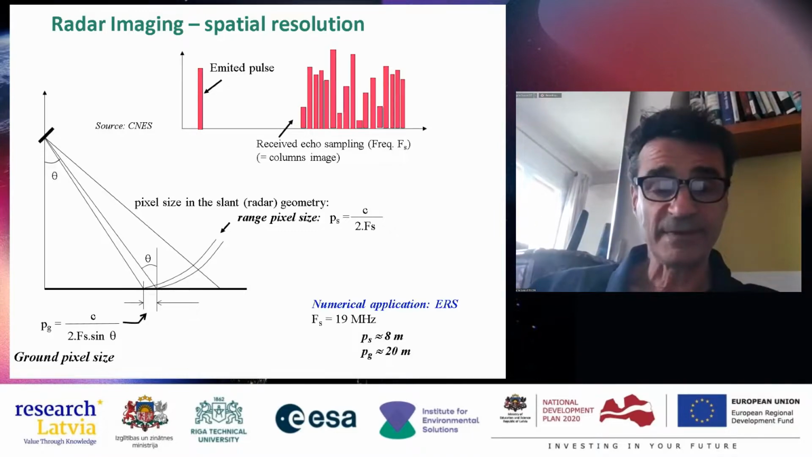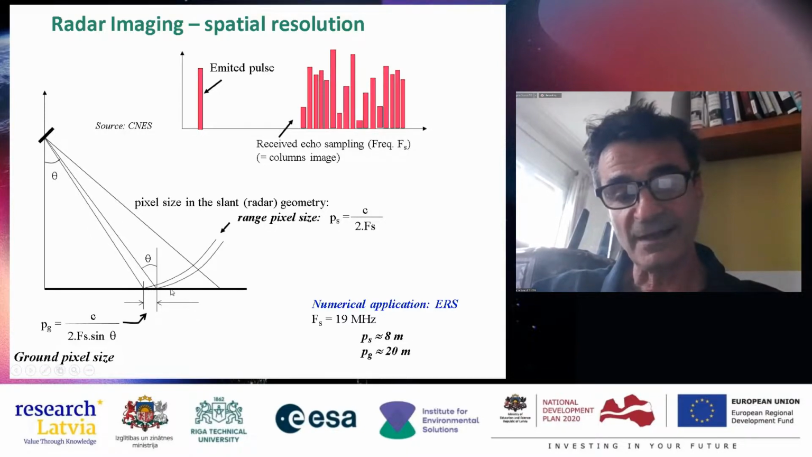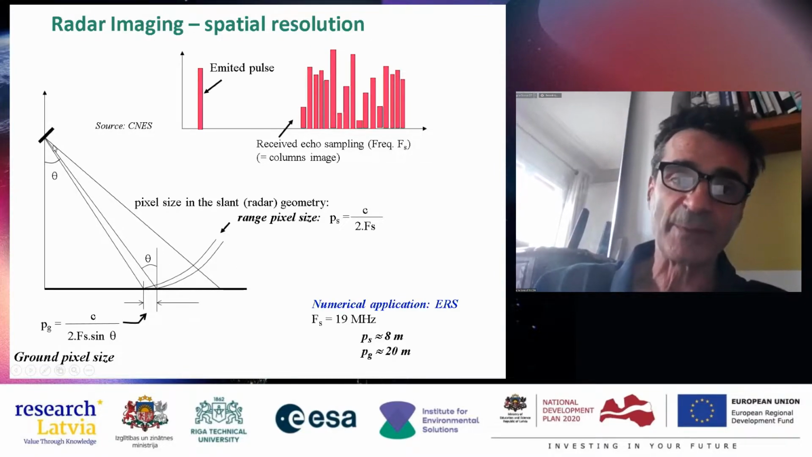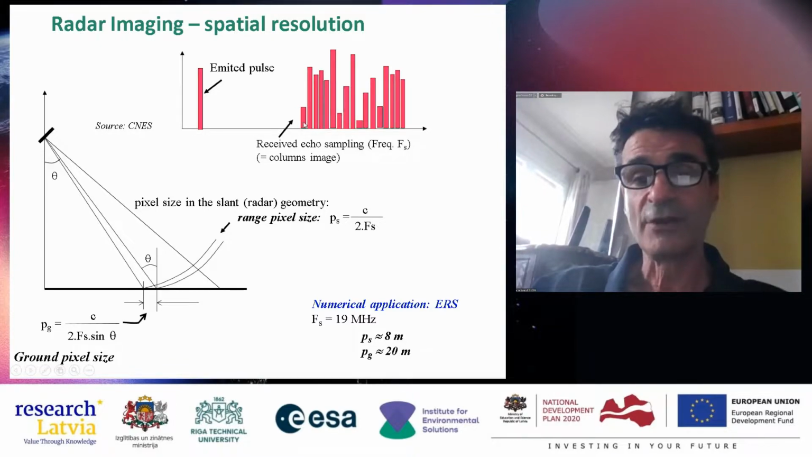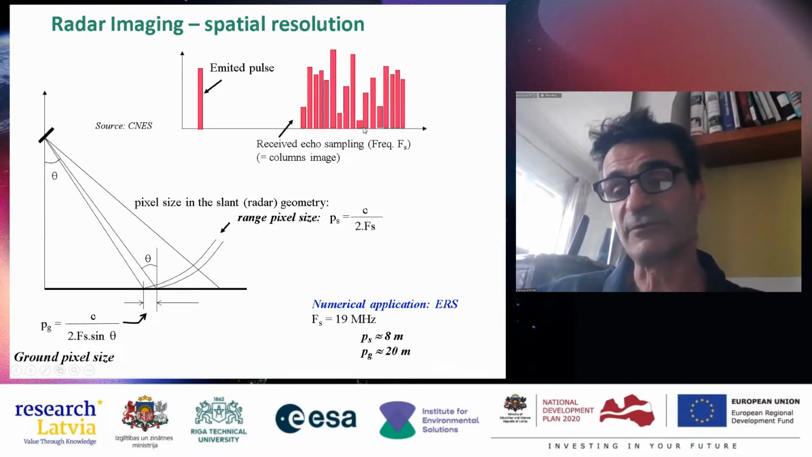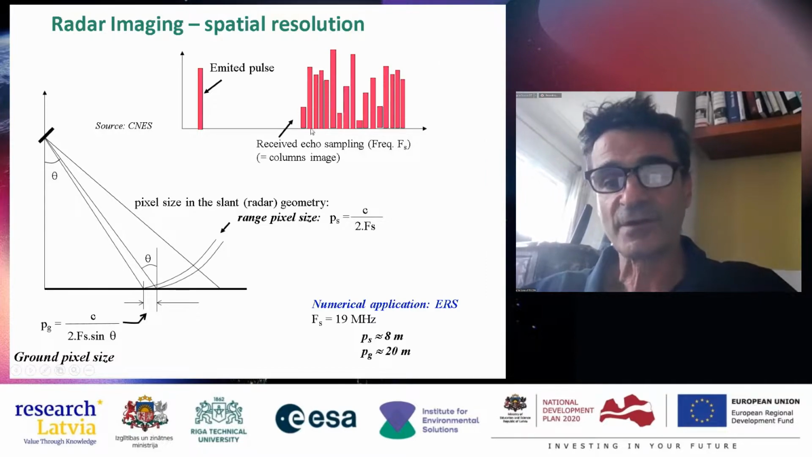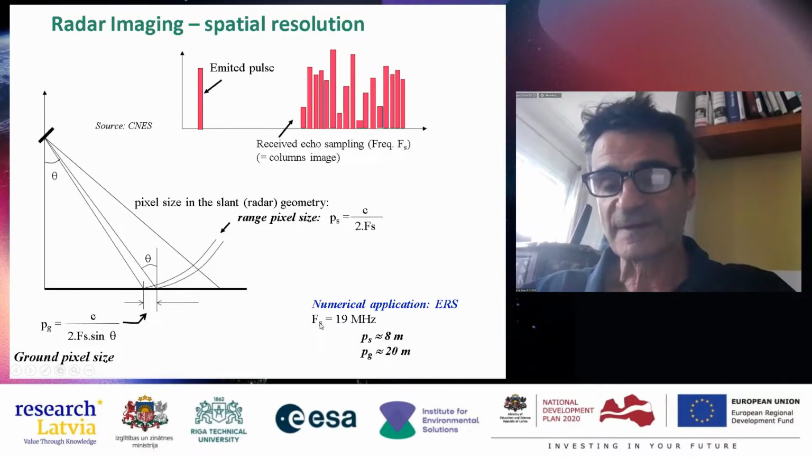And now, what happens? You emit with a certain pulse. This pulse will highlight the swath, and it will go back, and then the backscatter echoes. You again sample it, and sample frequency is very cheap to do, and this will give the columns of your image. So, for example, for ERS, the sample frequency is about 20 megahertz.